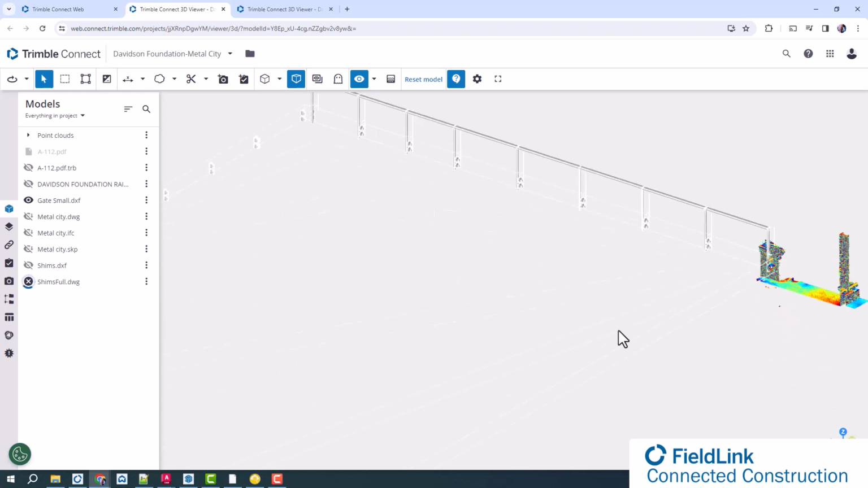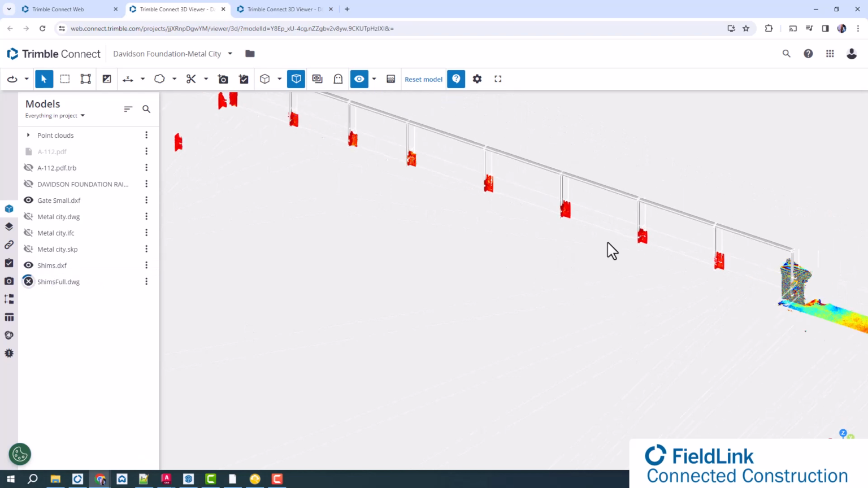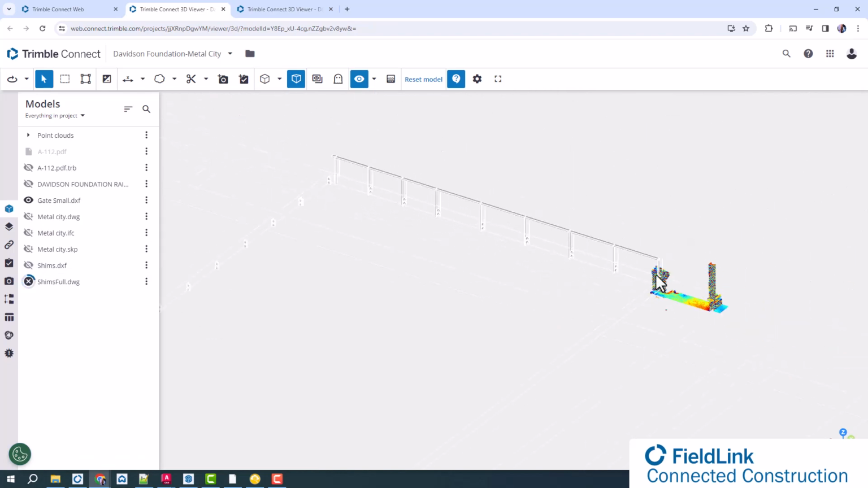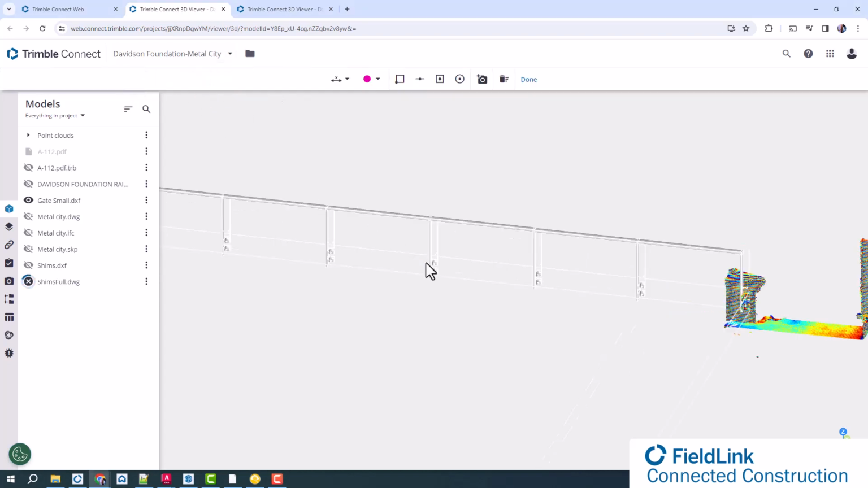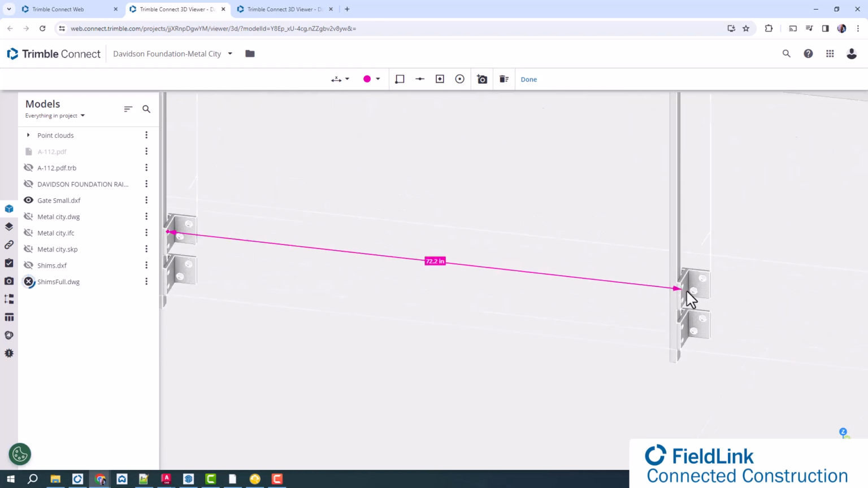Here you can see that same 3D model. I can turn on the DXF of points from that area as well, if I wanted to make that comparison again, and even look at where there's going to be a potential gate lining up. Within Connect, there's plenty of options to do similar types of measurements, like you can see here, and overlay that as well.